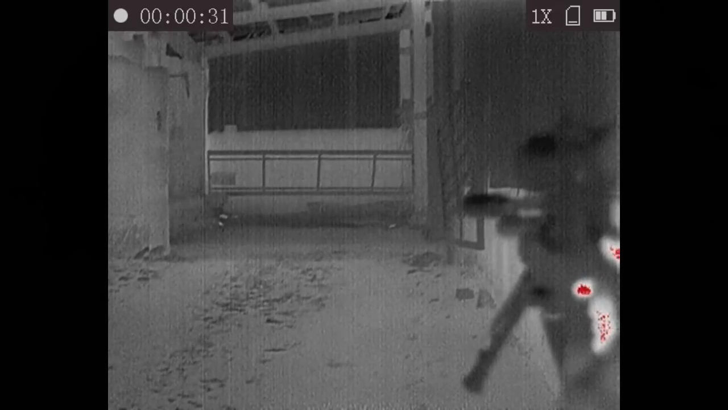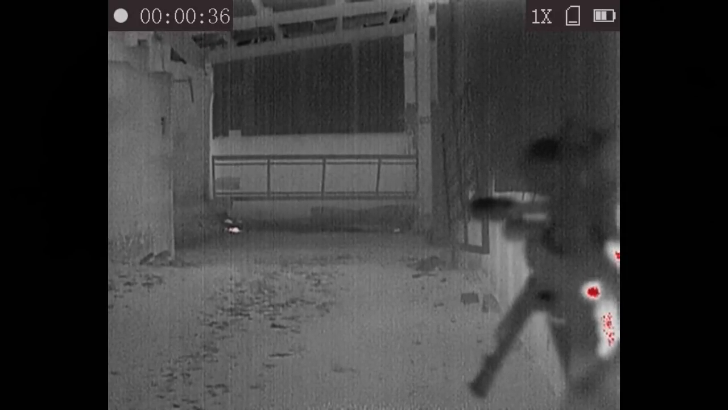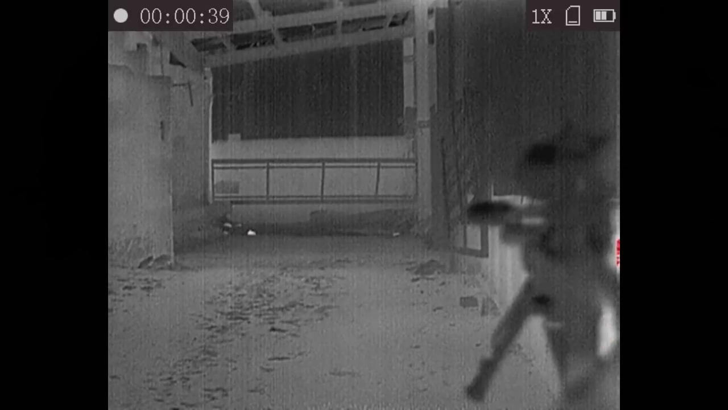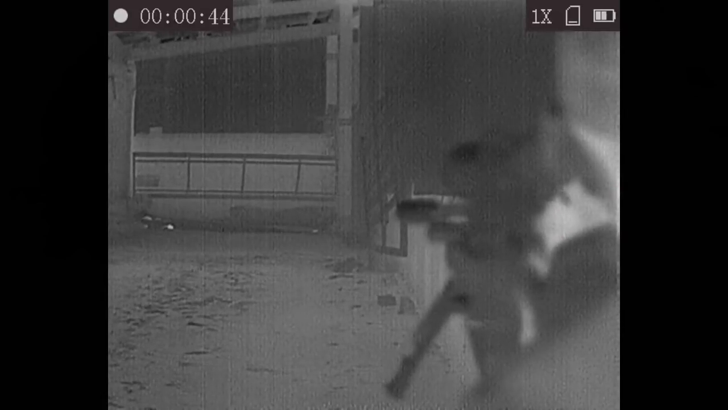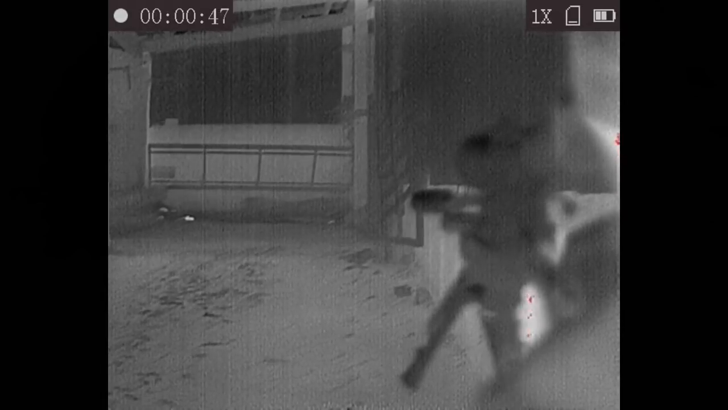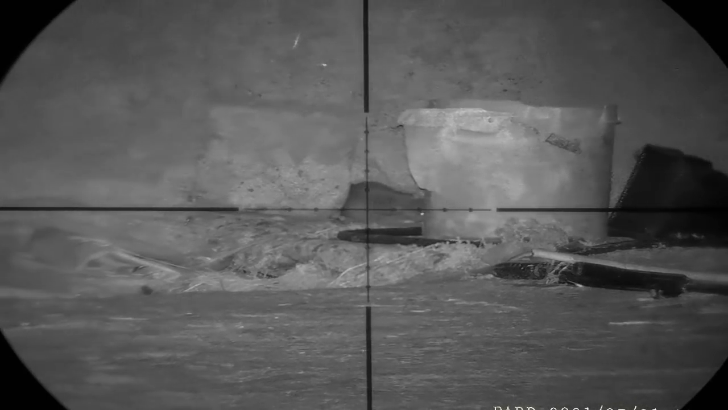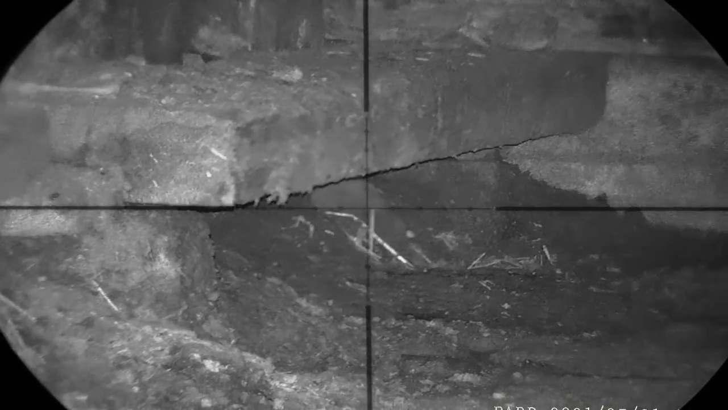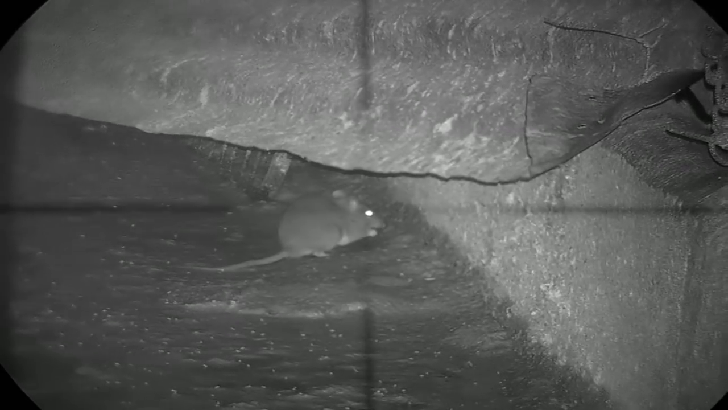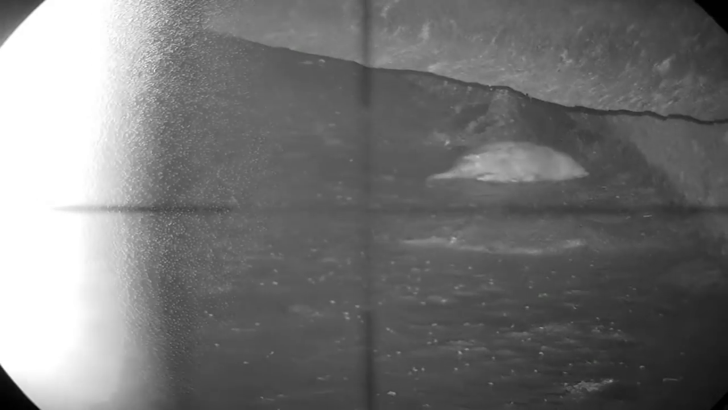Moved into a second position here. They're just moving around, you can see there's a few dead bodies from before. And he smashes another. This is the first time Lofty's using his brand new PARD. So he's still getting used to it, but looks like he's doing okay here. Takes down this young one with a body shot. It puts it down.